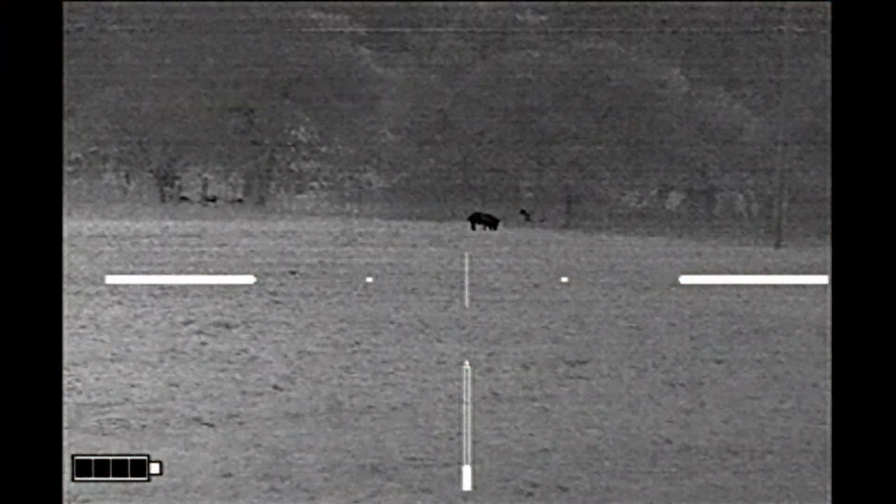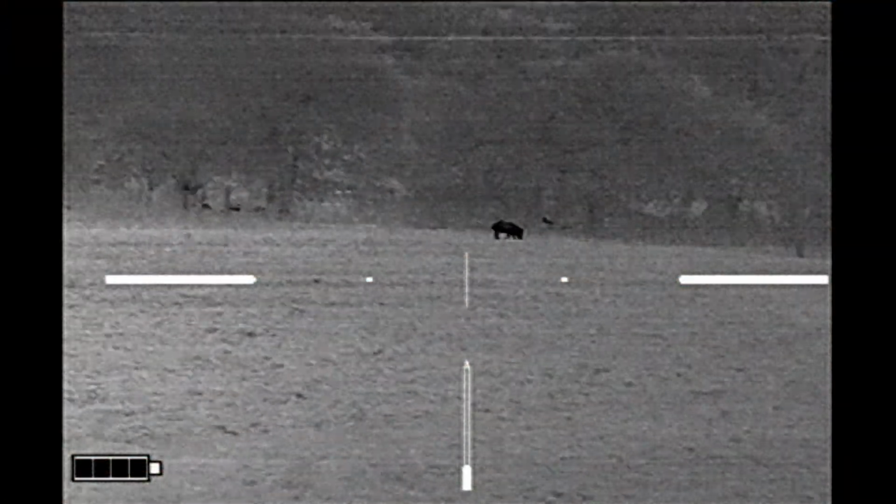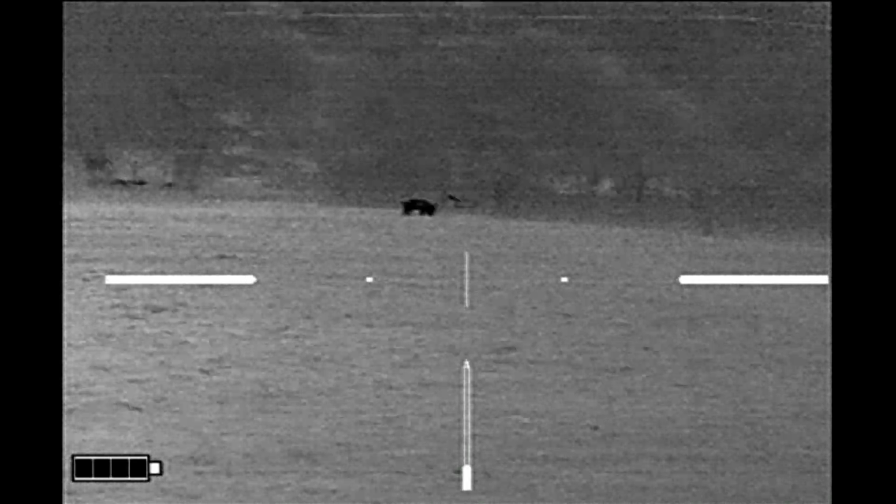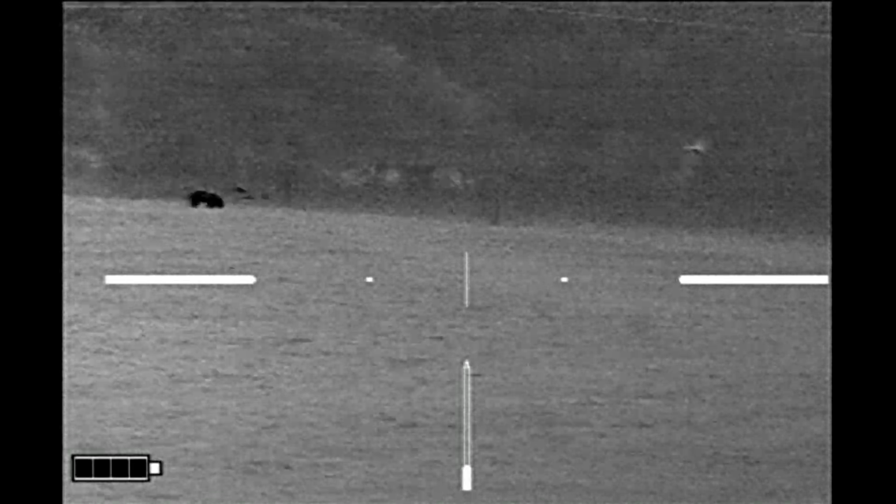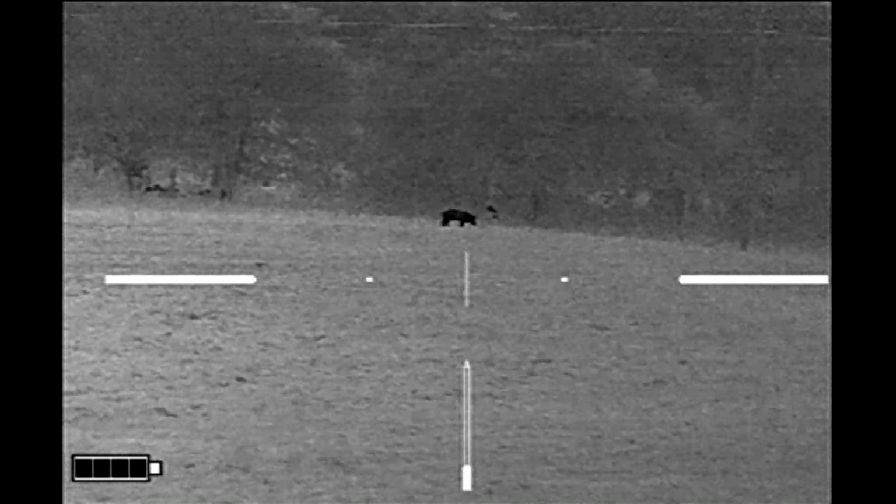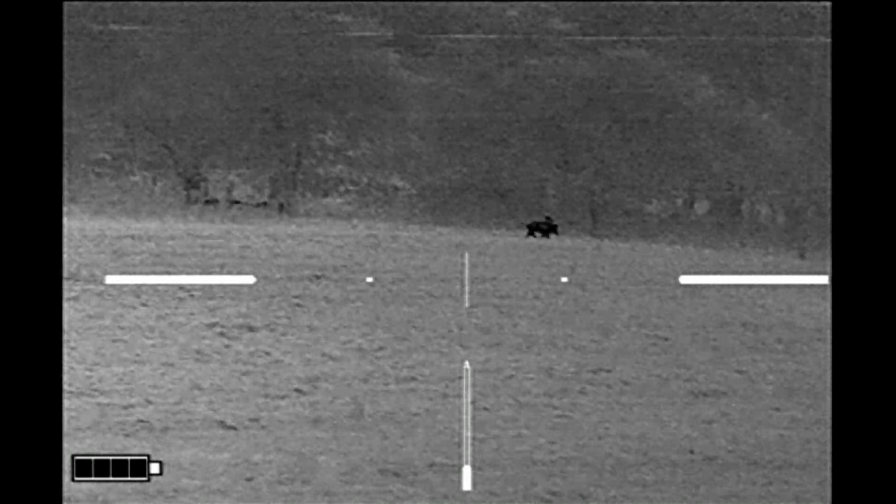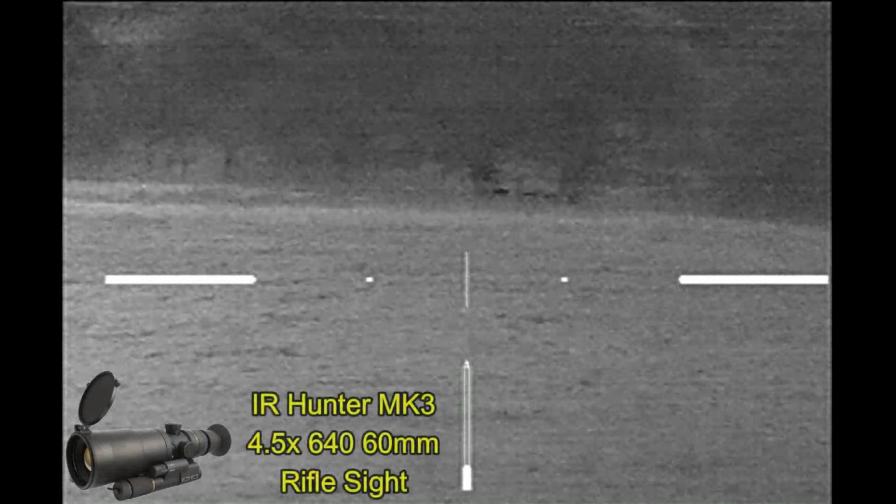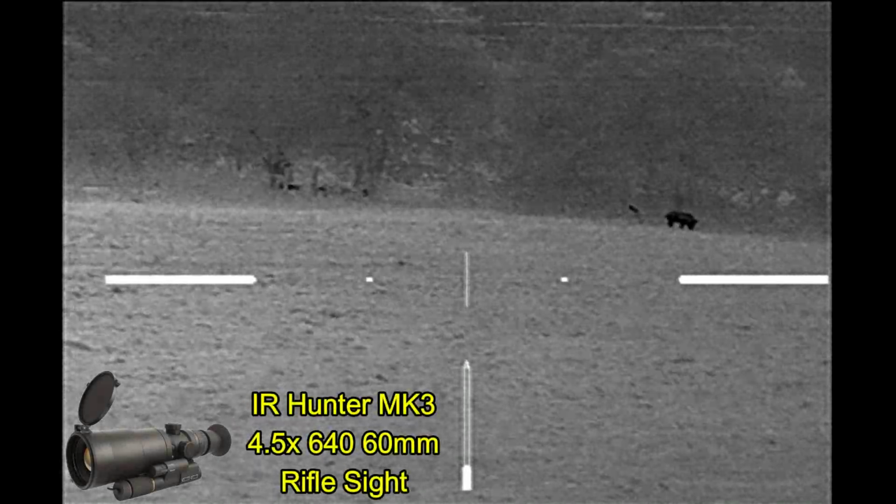Carpe Sus, hunting up in North Texas. The landowner said he had a pretty good-sized sounder coming onto his property. More pigs in the tree line. So I've got one pig on my side of the fence, several pigs on the neighbor's property back in the tree line. And I'm getting all this on video through my IR Hunter Mark III thermal weapon sight.